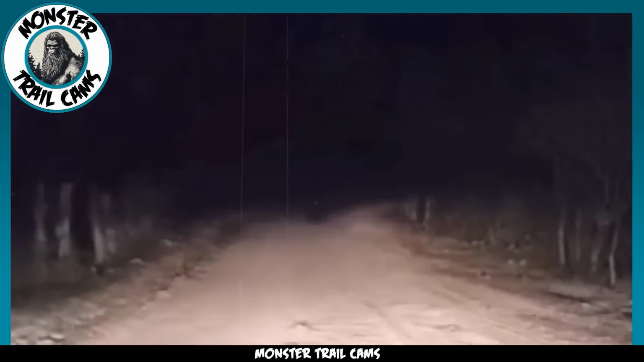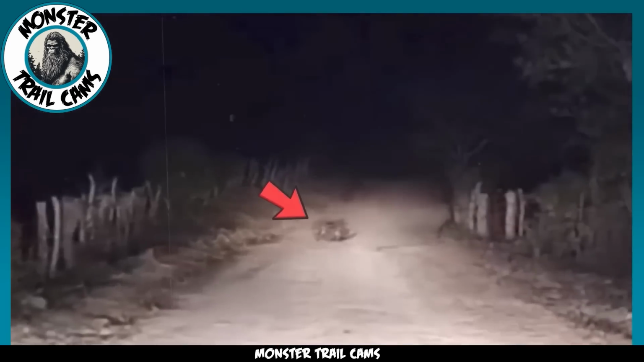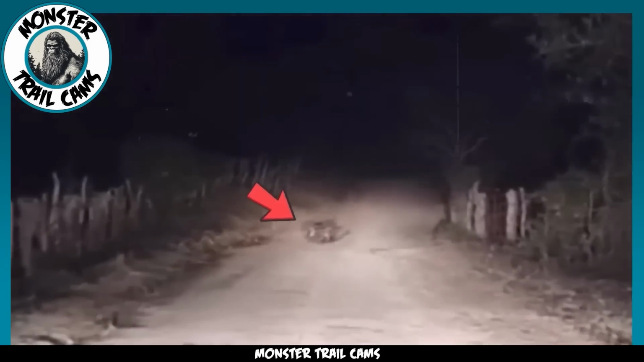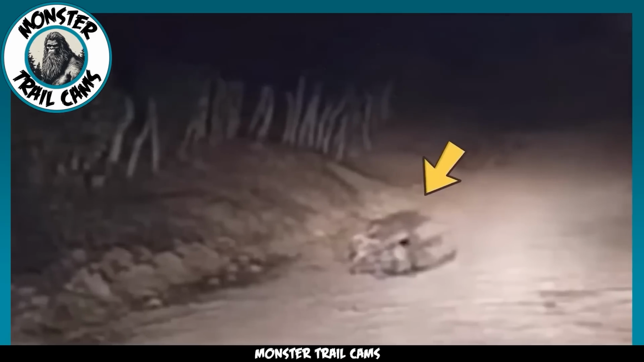The video picks up as he is running back to the safety of the vehicle. For a brief moment, you can see in the footage what he was running from. It appears to be a giant armored insect of some sort, perhaps a locust. The only problem is that it is the size of a dog.